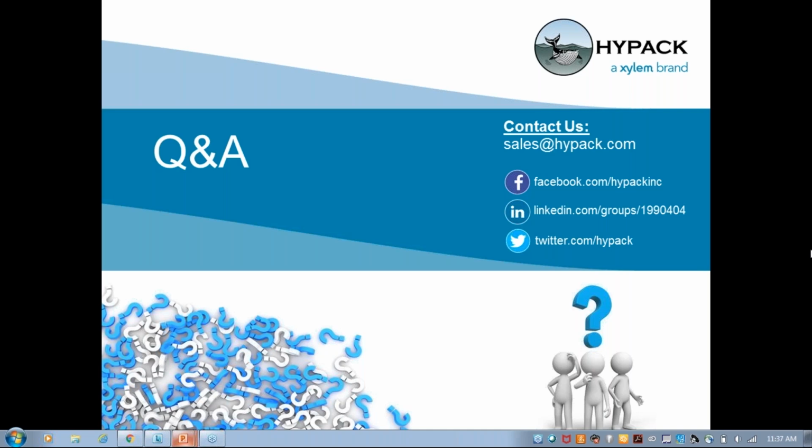Next question, how deep can the laser penetrate into the water? So technically, if there were pristine environmental conditions, it would be able to penetrate to very shallow depths, but the Velodyne is really just a topographic LiDAR system, so we wouldn't recommend using it as a bathy LiDAR system.